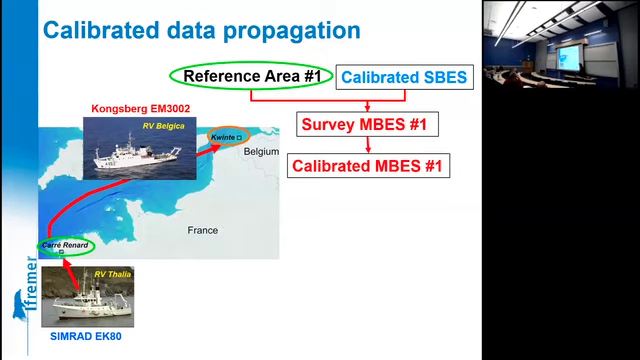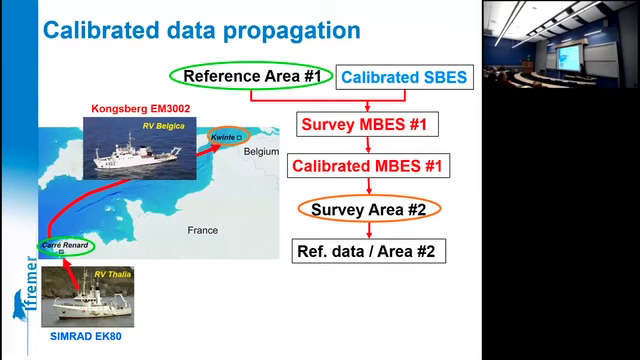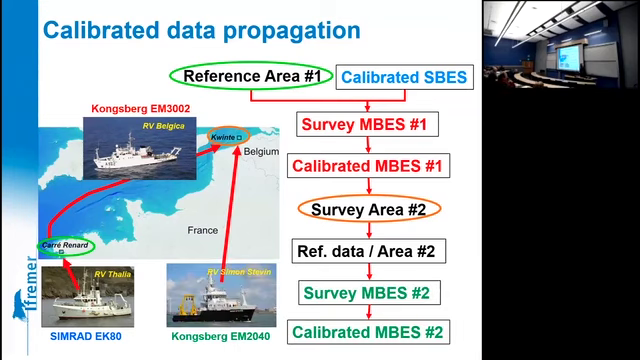Then Belgica sails back home and surveys the Quintebank area where the Belgians have their reference area. And since the echosounder is calibrated, Quintebank is calibrated in turn without going through the intermediate operations that we have conducted in the Bay of Brest. And then another Belgian vessel can survey the same area, and it can calibrate the EM-2040 in turn.